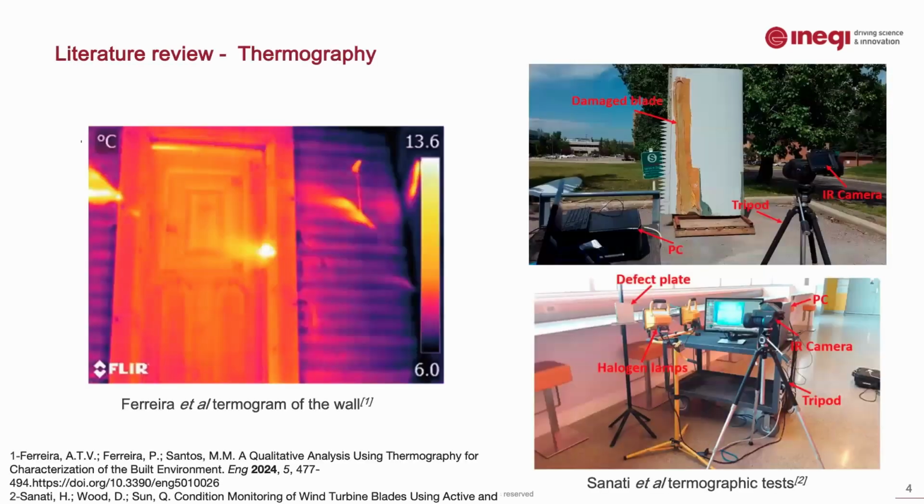So we wanted to have more clues than this visual spectrum, and we went with thermography. We use infrared cameras to get the infrared emissions that everybody produces, and get more information from what's behind the surface.